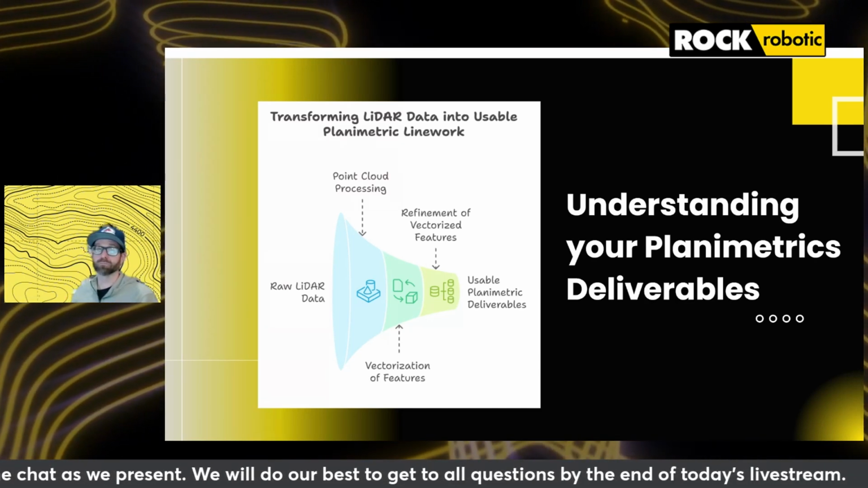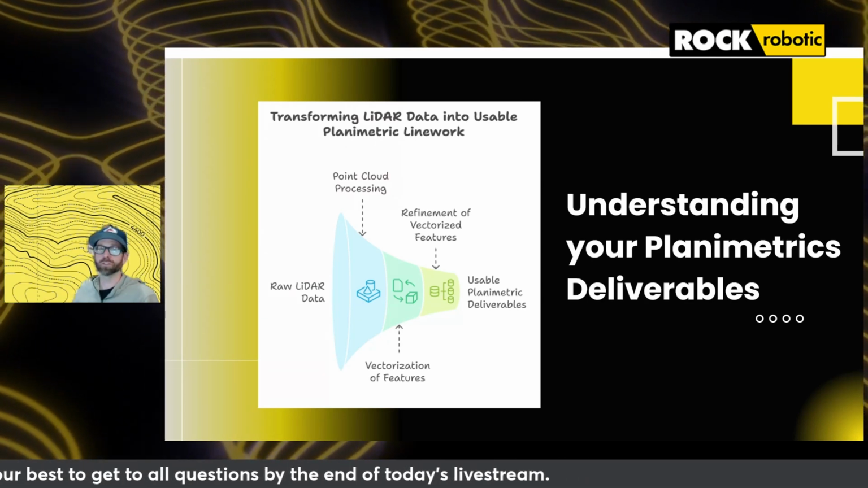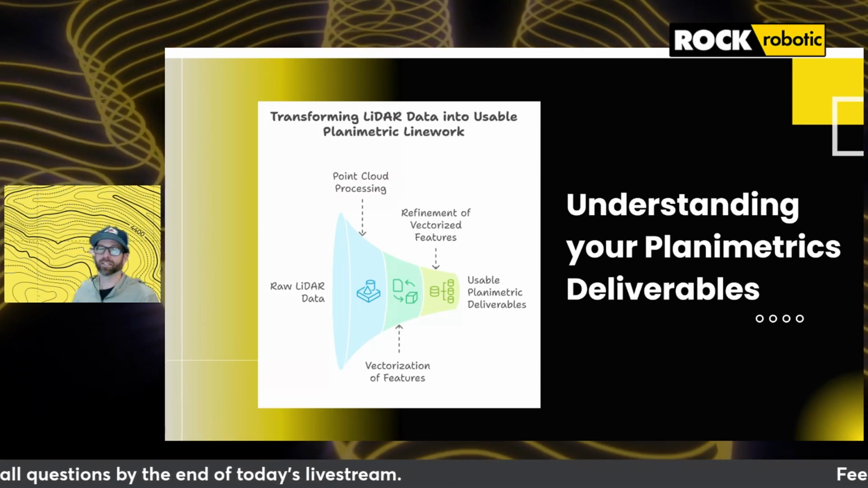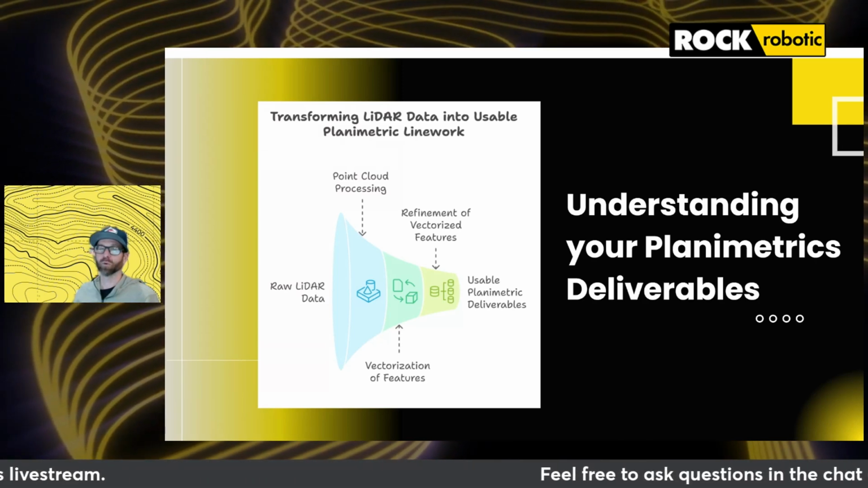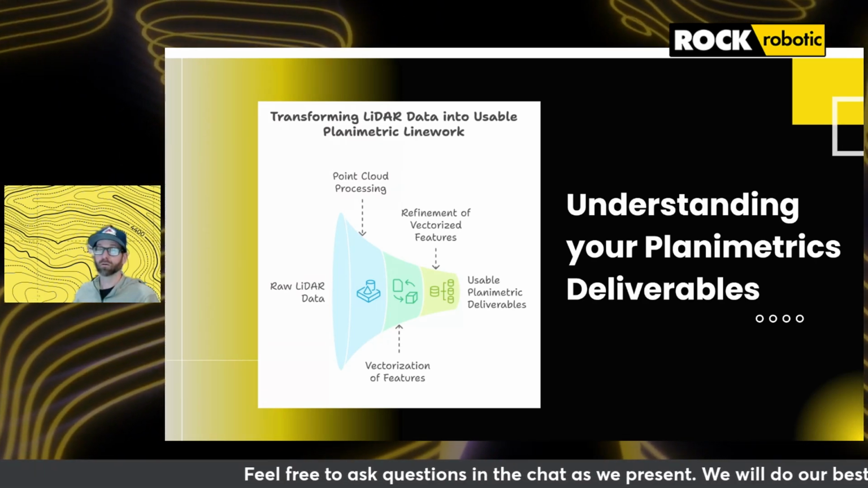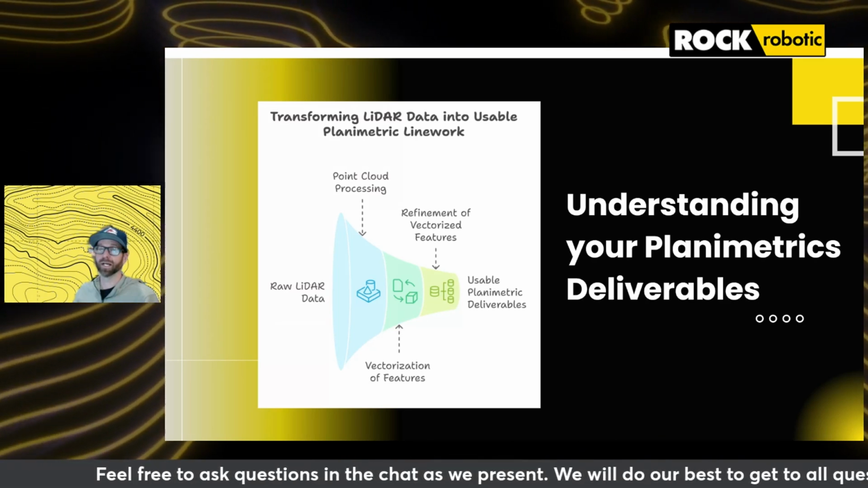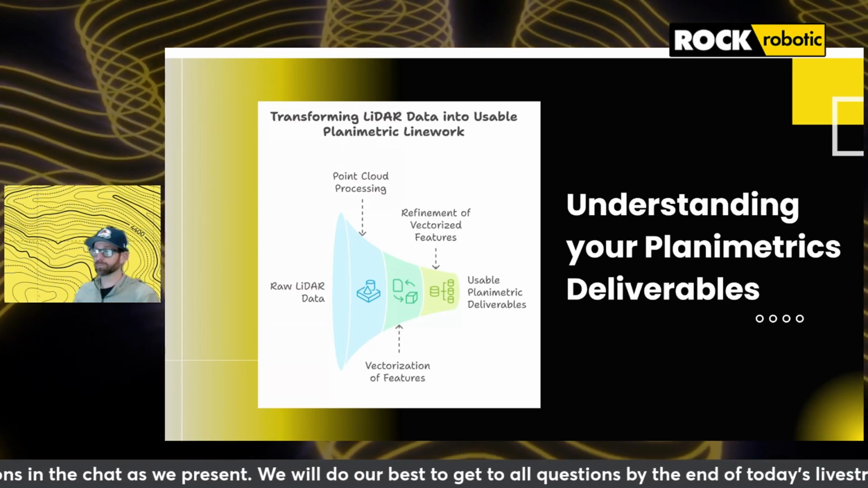Planimetric line work is more than just an outline of physical features. It's a structured approach to creating intelligent data sets that drive better decision-making. And by leveraging the power of LiDAR-derived point clouds and refining them into high-quality vectorized data sets, ROCK Robotic is making it easier than ever to access the information needed for effective project execution.